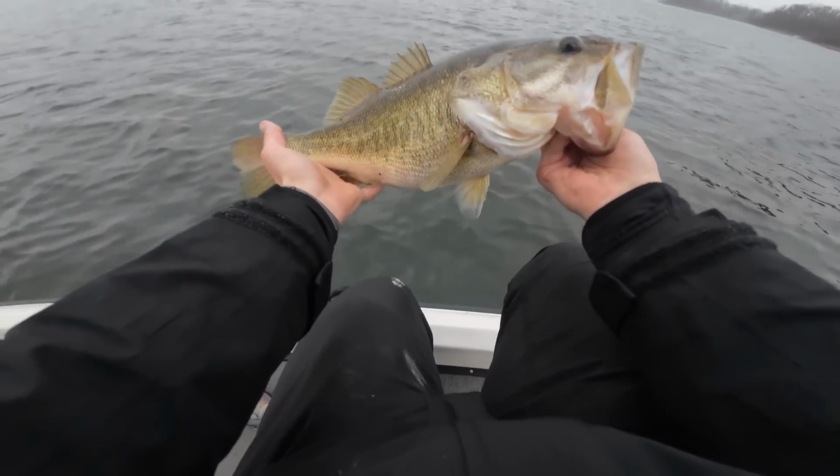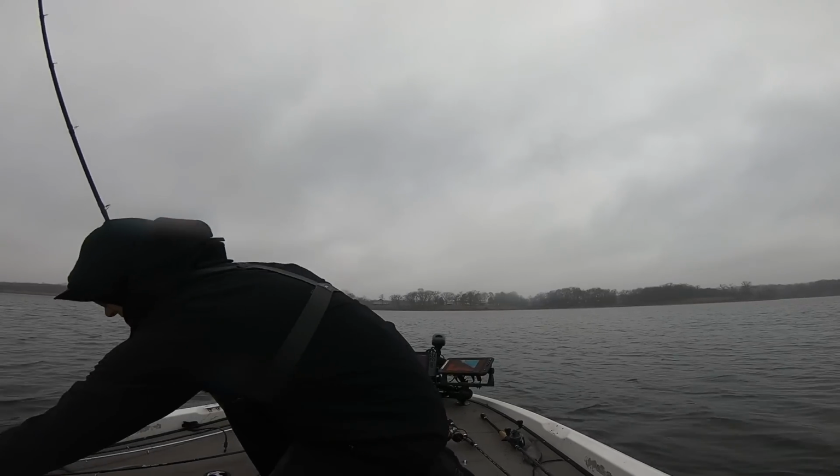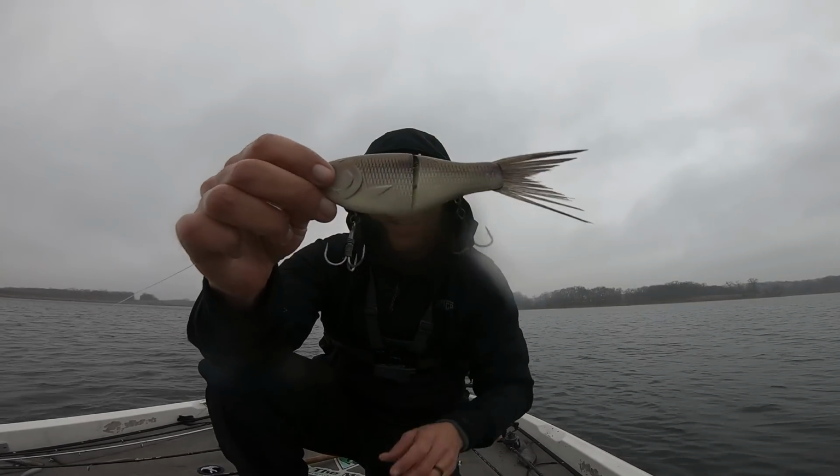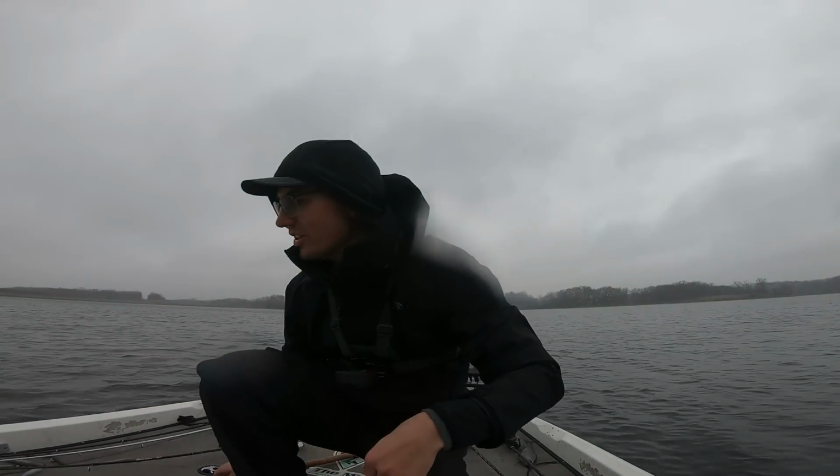Some meat right there, boys. That's what I'm talking about. Oh, what a stud right there, guys. Solid 3.5 to 4 pounder. Got him on the Clutch Eco glide bait here. There we go. Look at that thing right there, guys. Got it weighted to sink. Put some bigger treble hooks on there. Just a 6-inch glide bait.